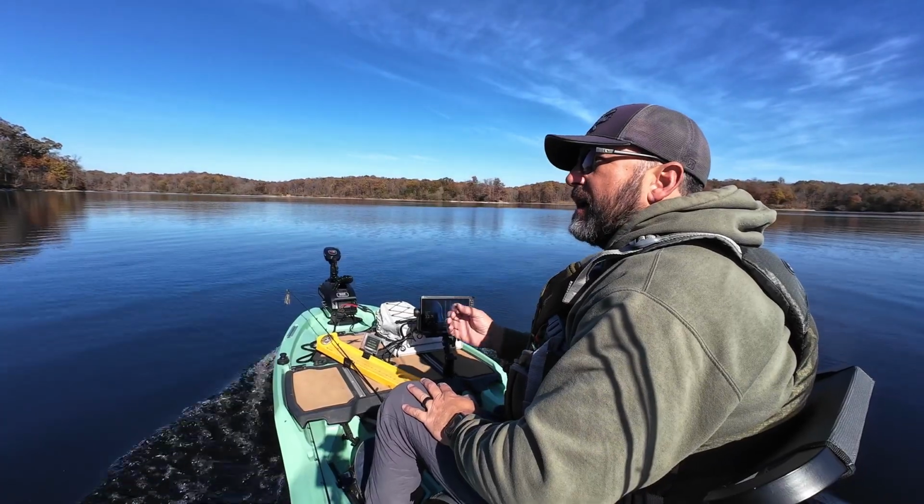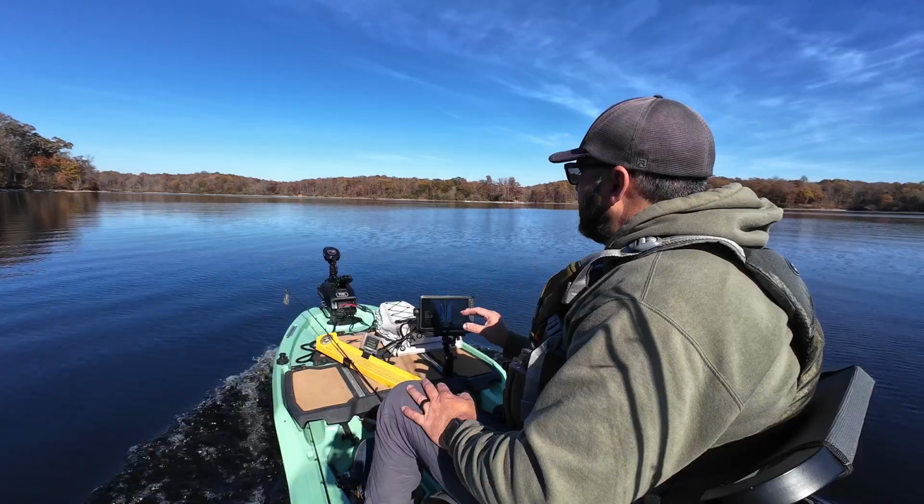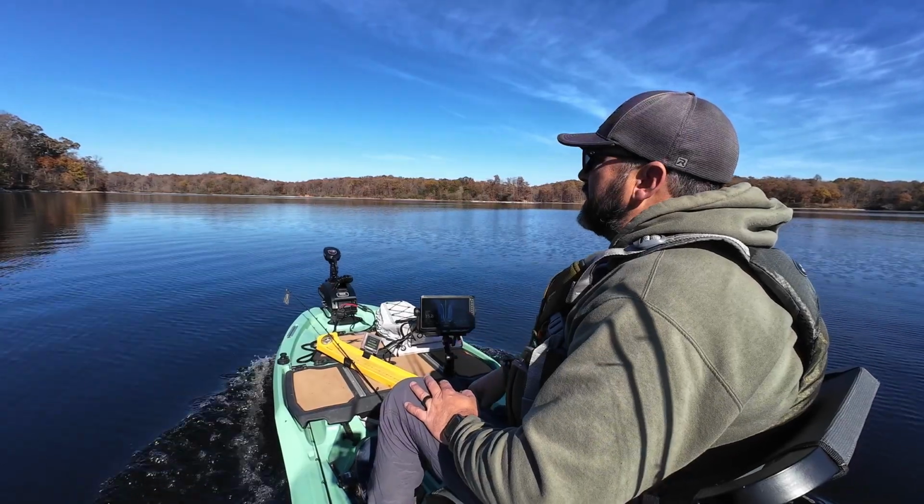Struggling to see my jig now, and I know I've said that before, but I've messed with a few settings. I think I'm getting closer, but I just haven't figured out exactly what to do yet.